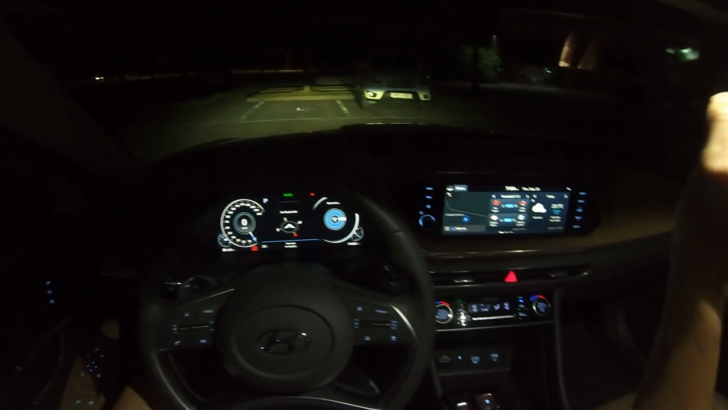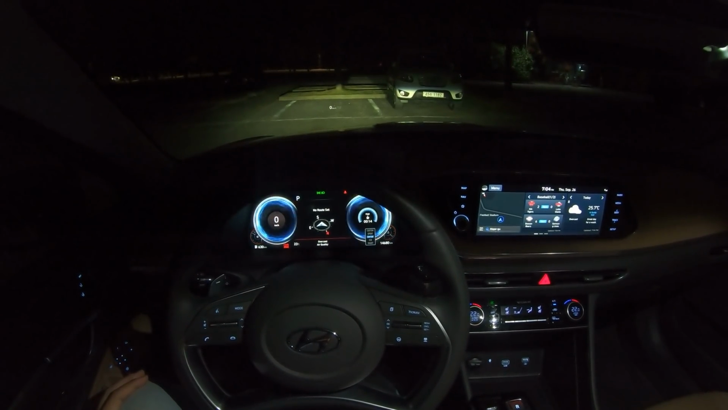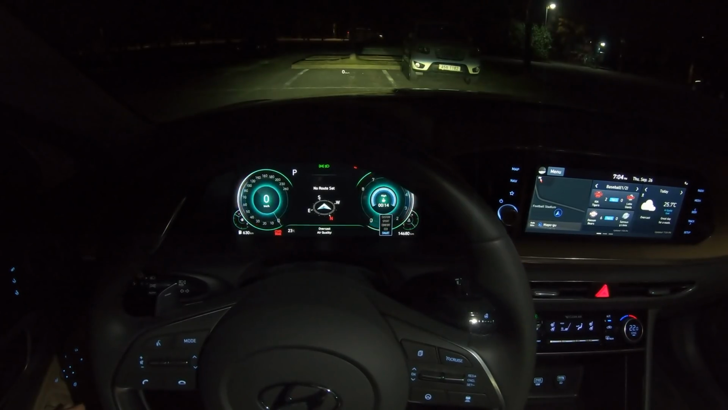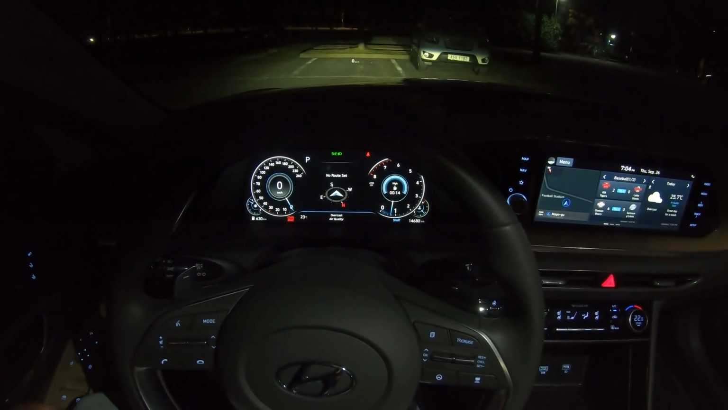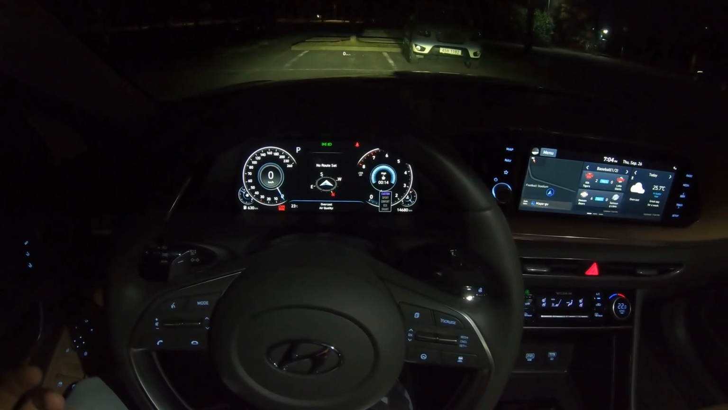Okay, so you have 5 different modes: sport, comfort, eco, smart. But actually there's only 3 different themes because smart and custom use the same as comfort. So yeah.